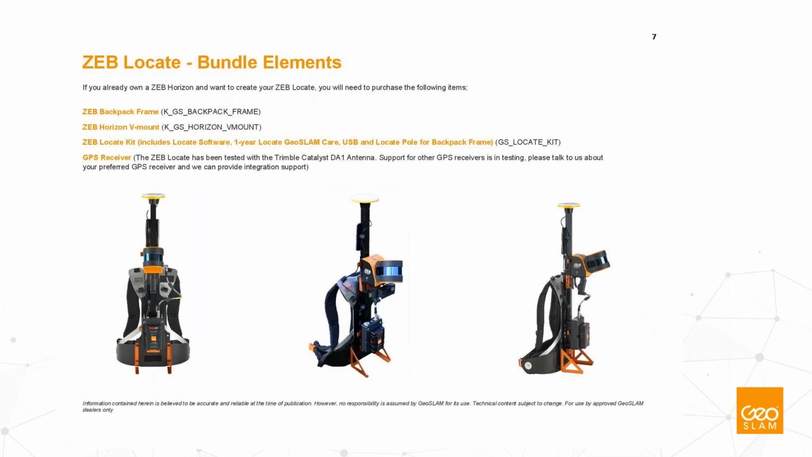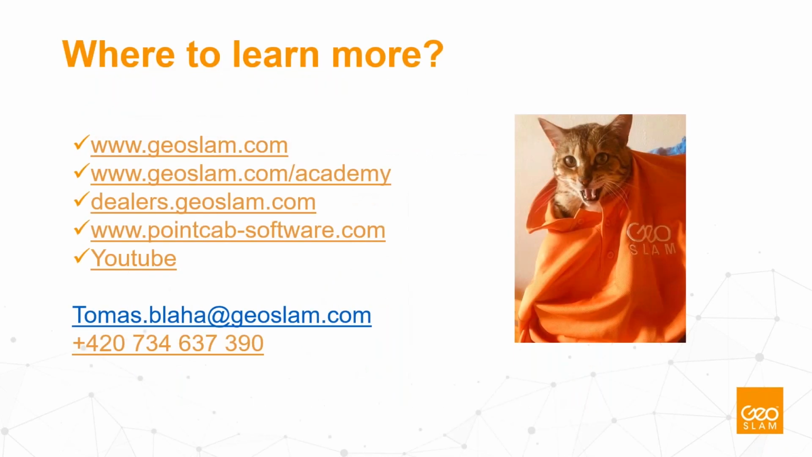Again, similar principle to ZEB Discovery, also with ZEB Locate, we want to make it affordable to our users of ZEB Horizons, to our existing clients. So they only need to purchase the backpack frames, the V-mounts to mount that, and some enhancement of the software. So I think I talked already probably over the time I was supposed to.